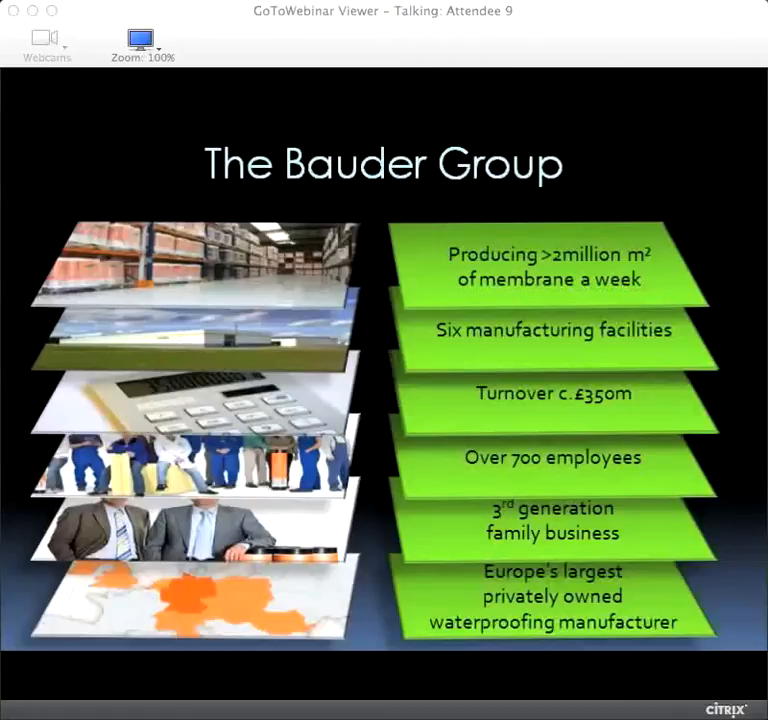Over 700 employees. Lots of numbers there. Big turnover. 6 manufacturing facilities all over Germany. Although in the UK we primarily use the bituminous insulation products from Stuttgart and the single ply systems from a manufacturing facility in Leipzig, producing over 2 million square meters of membrane a week, which is quite scary when you think all that goes out onto European roofing every week. So that's where we come from.